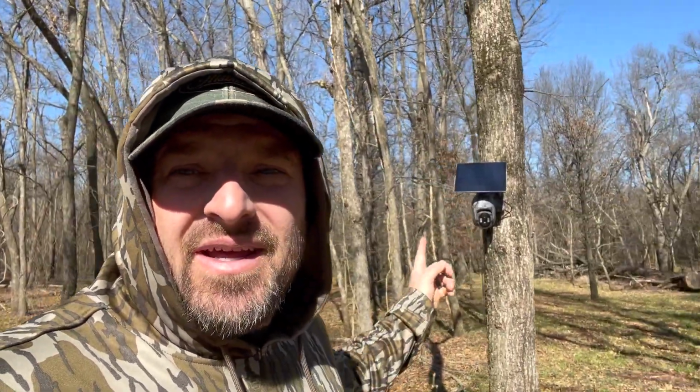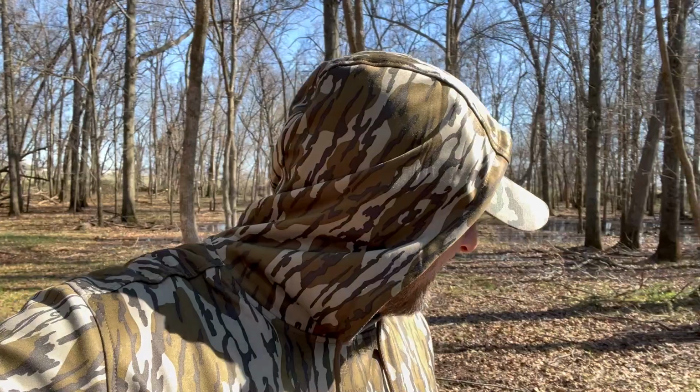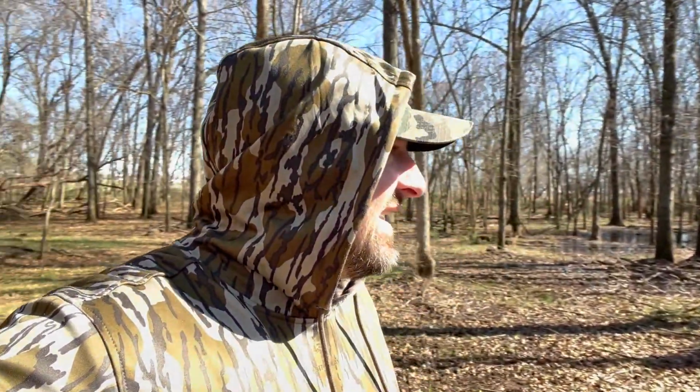So we got it all mounted up. Got the camera, the solar panel angled up through that hole right there. We got corn in the feeder. I'm sure the deer hammered it last night, but I didn't have it out because I had to take it home. It started pouring down rain yesterday, so I had to go get the kids from school and end up having to leave. So I was gonna come back out and finish the video yesterday and put the camera back up